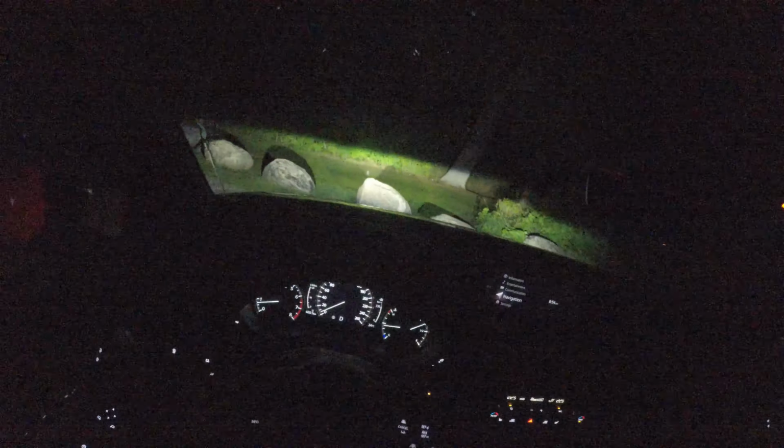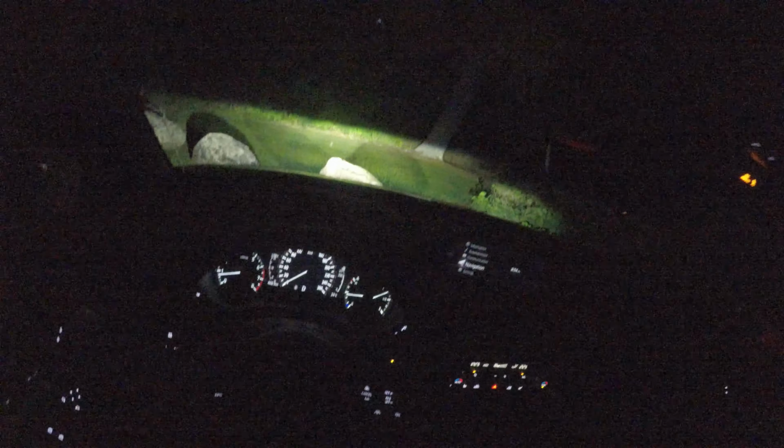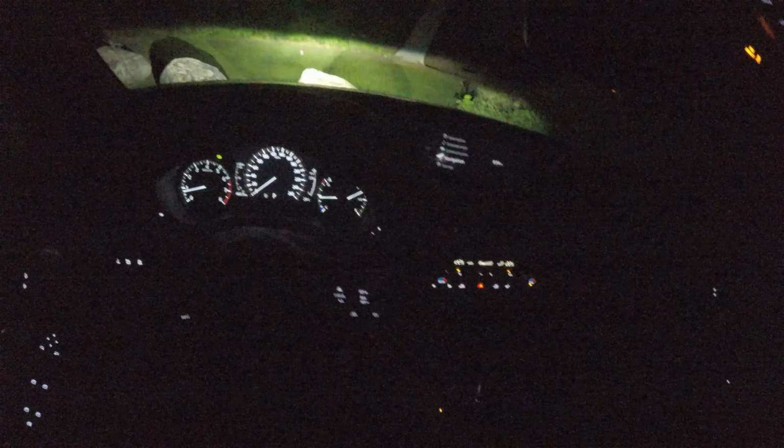Okay, but yeah, that's it with this POV drive today. I'm just going to turn it off and enjoy the rest of the lightning show. Put in park. Okay, but yeah, while we hear this and hopefully see a few more lights, whatever works.